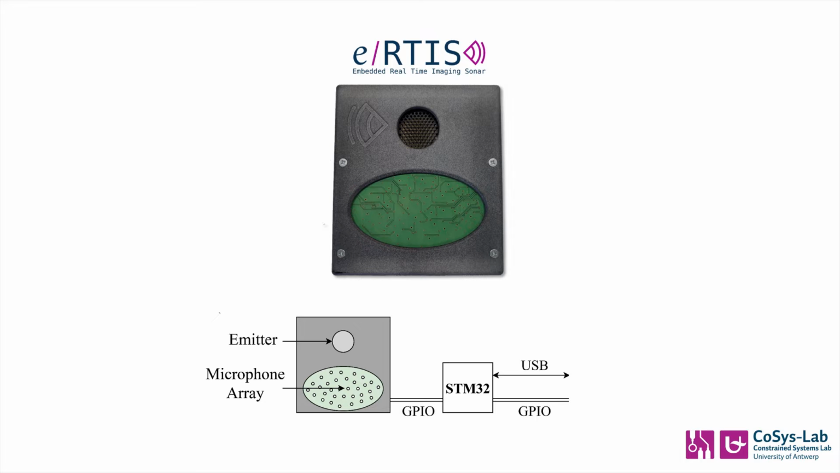Our sensor can do this by using our custom microphone array as seen on the images. A bat has a single emitter in its mouth and 2 ears as input channels. We use a single emitter as well as a sparse array of 32 microphones. This allows us to capture all the reflected echoes in the entire frontal hemisphere of the sensor. Using our embedded platform, we can process the recorded ultrasonic signals of these microphones and create 3D images 10 times per second in real time.